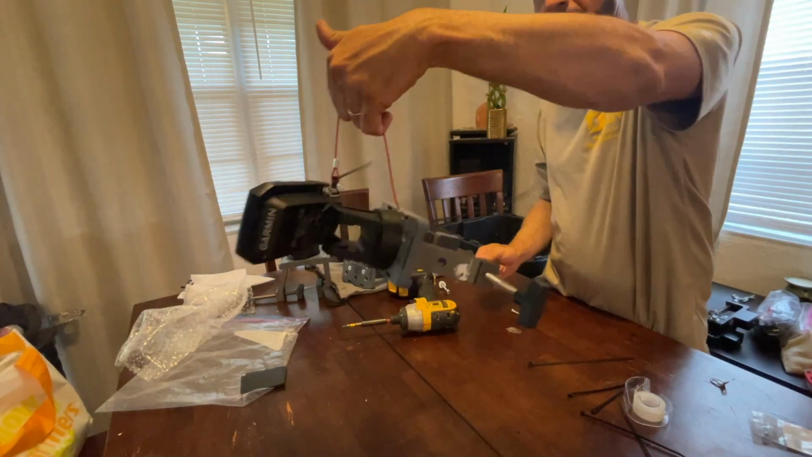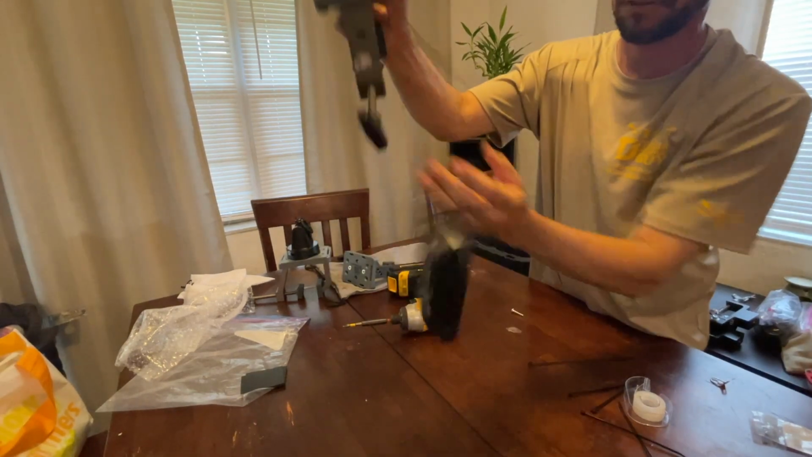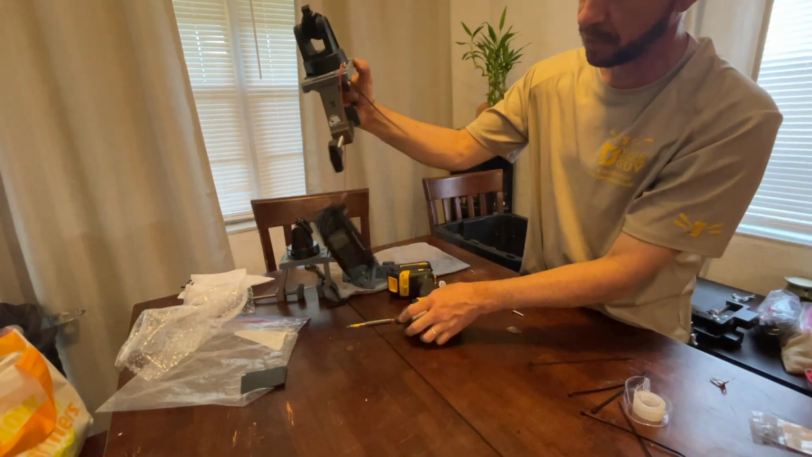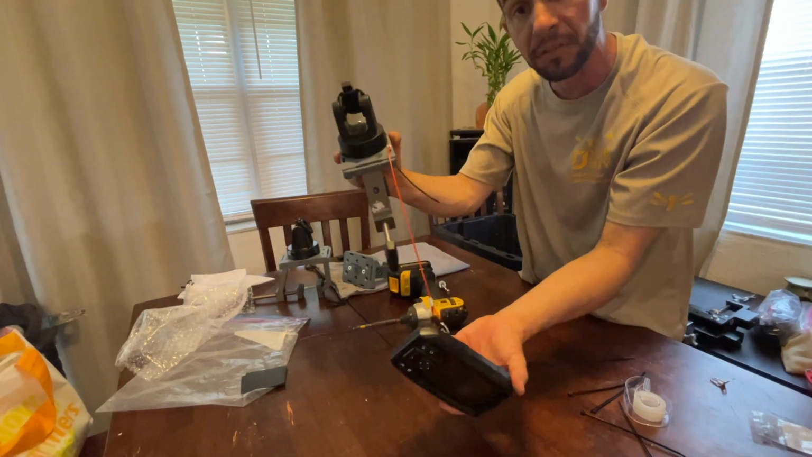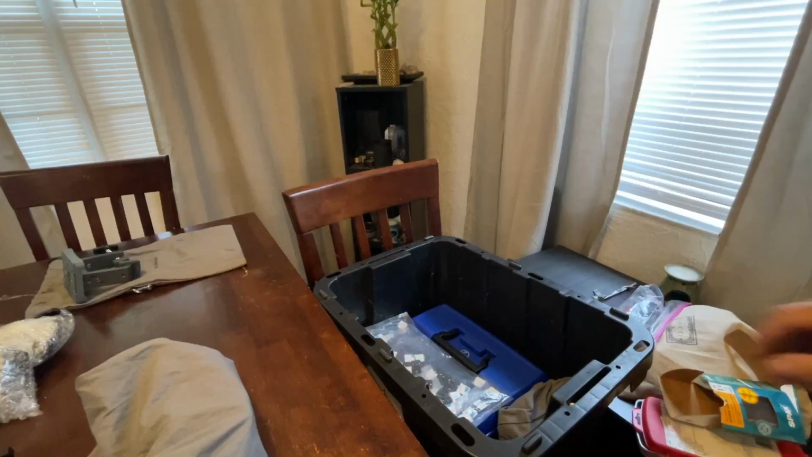You can see I can hold it like this. Again, I'm worried about this thing falling off, right? So now if it falls off, it's gonna hang down at the side of the boat instead of in the water. Boom. All right, let's pack this stuff away.